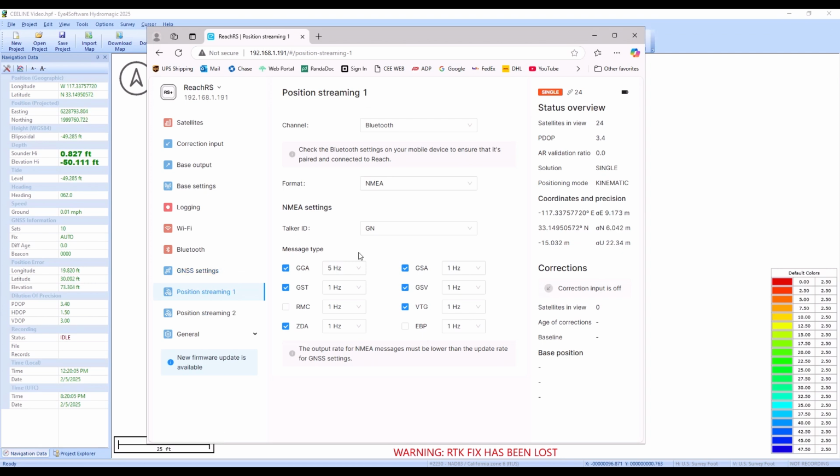It's unlikely it's just going to magically be outputting the correct messages. It may not be outputting any messages at all. Worst case, it's not even active because you haven't paid Trimble or Leica for the NMEA output activation. So that's always something that's a bit sneaky.